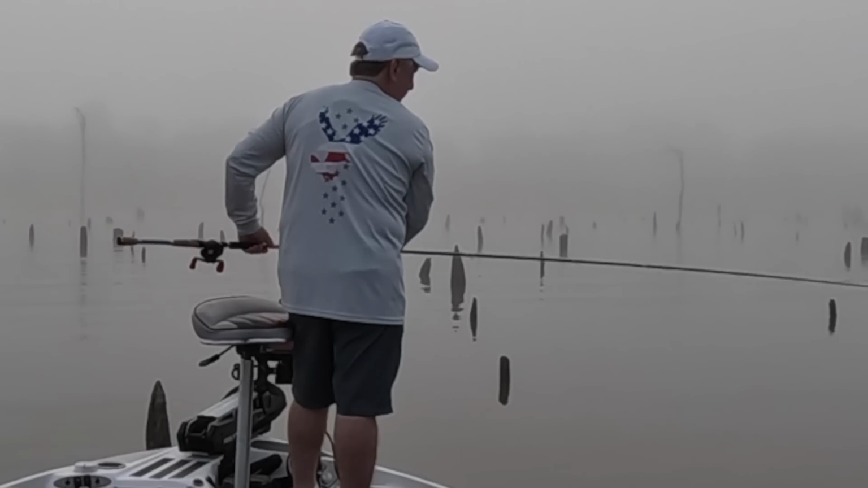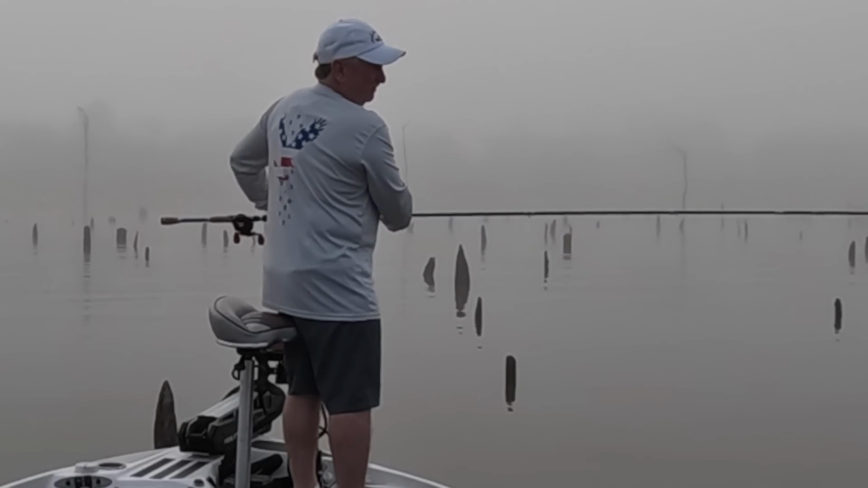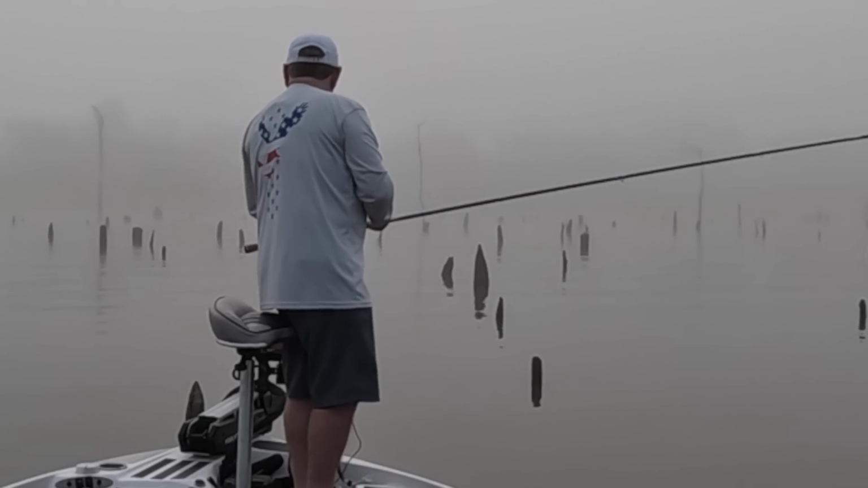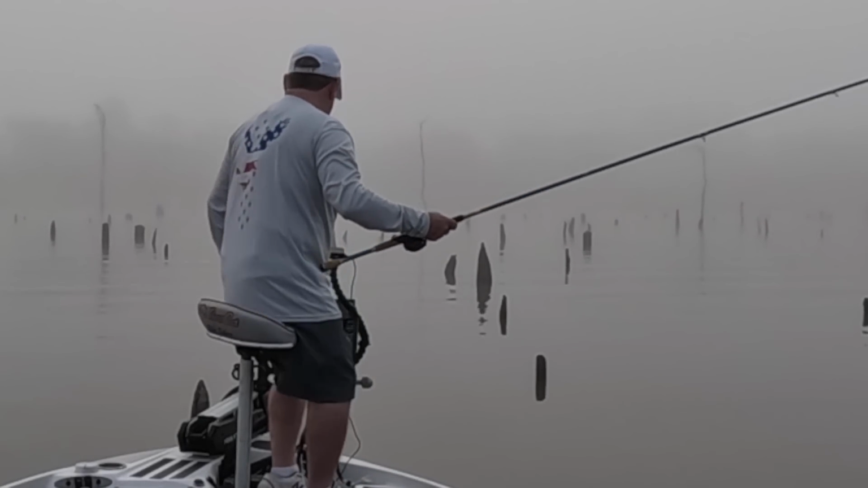Not hardly much wind, folks. Just a very slight breeze. This water temperature is 78.71 degrees.